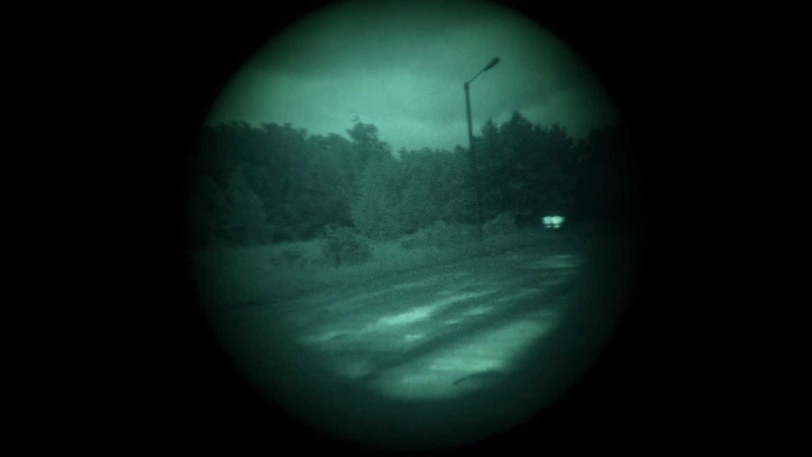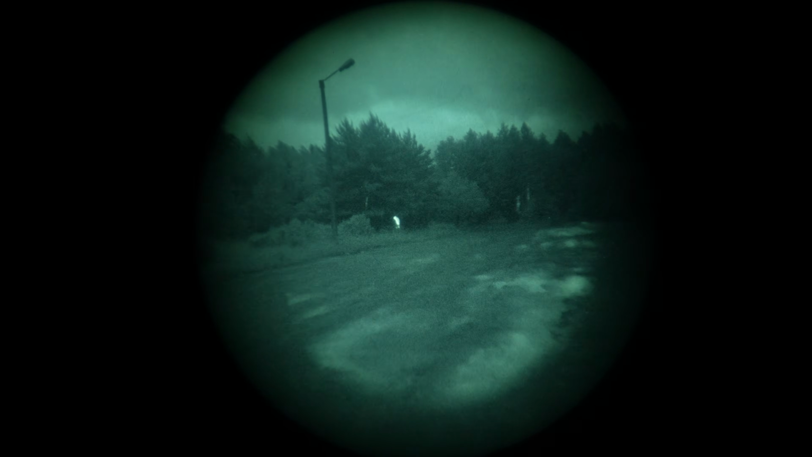Bam, he's gone. So that's the problem with night vision. Here it's pretty good ambient light right there, but the canopy cuts off the ambient light and he's virtually invisible.